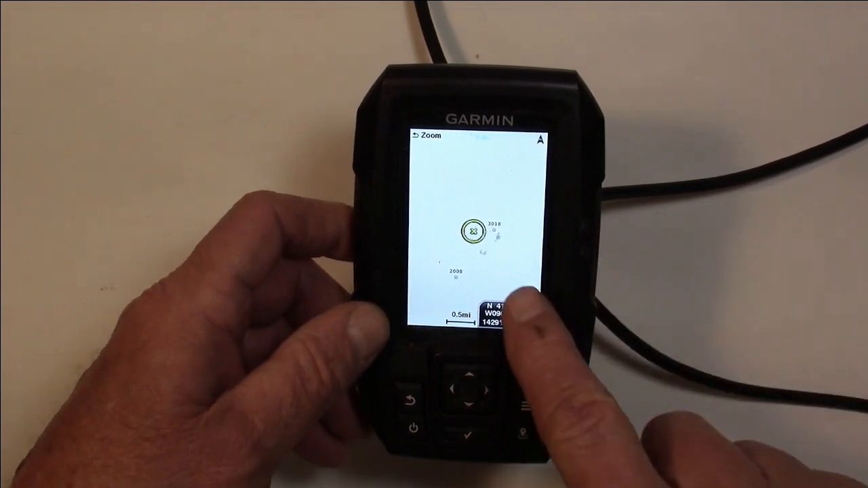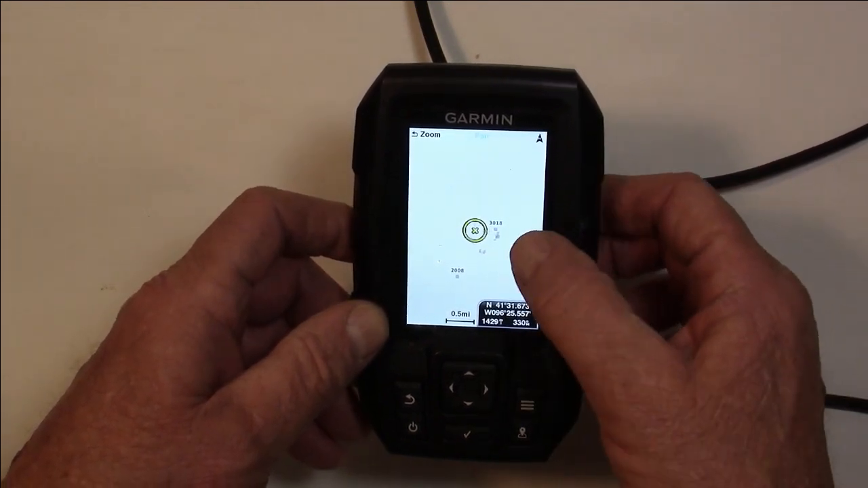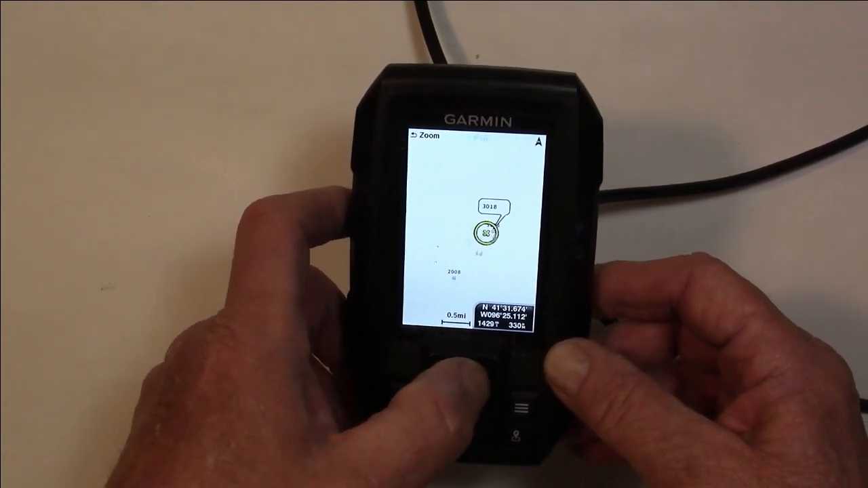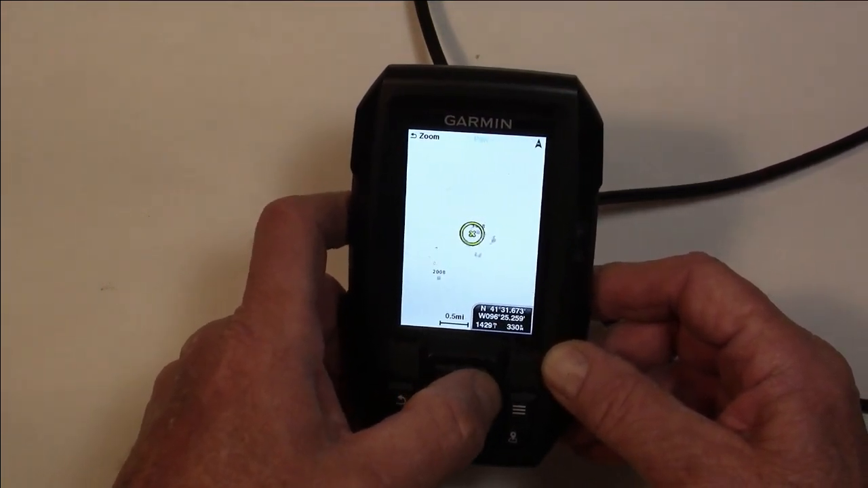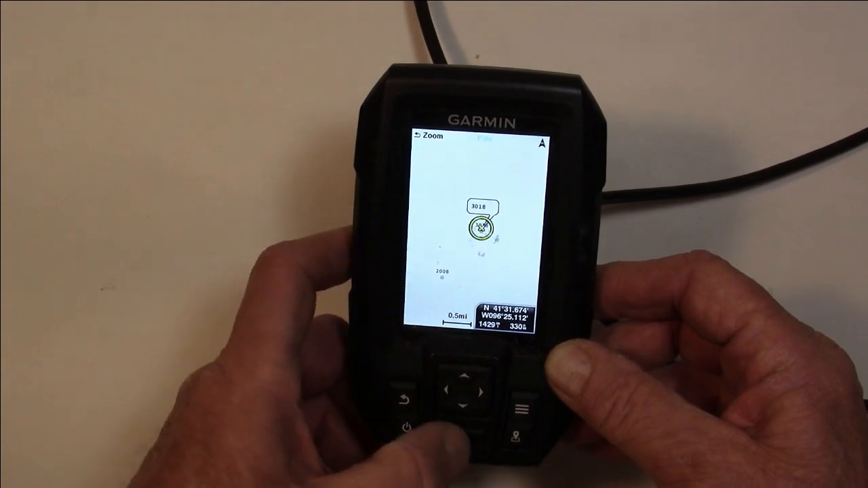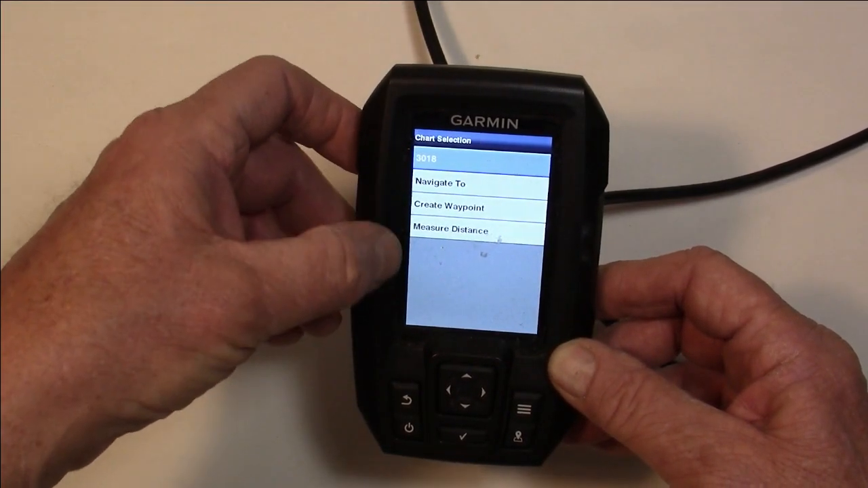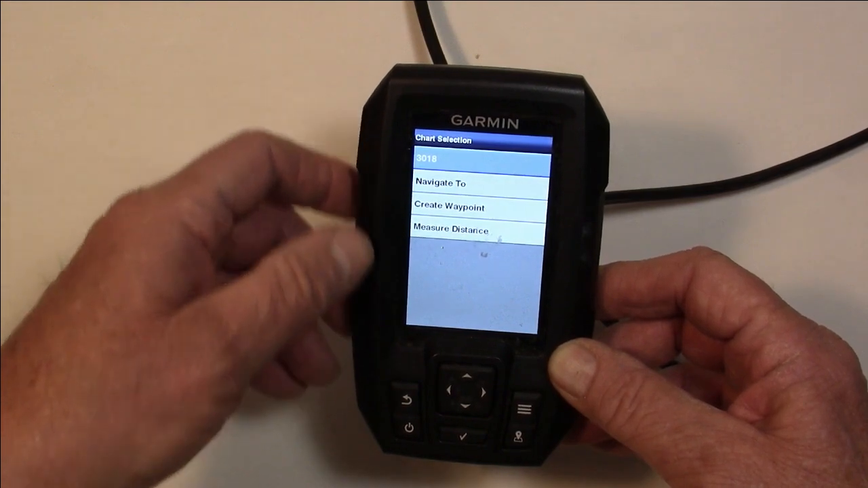But here are some waypoints, and this is what I'm talking about right here. We're going to say 3018, that waypoint right there, and let me move over to it. Now get a little bit more, get over by it. Now I'm going to hit the check mark. There it is, 3018. I can measure it, navigate to it, whatever.